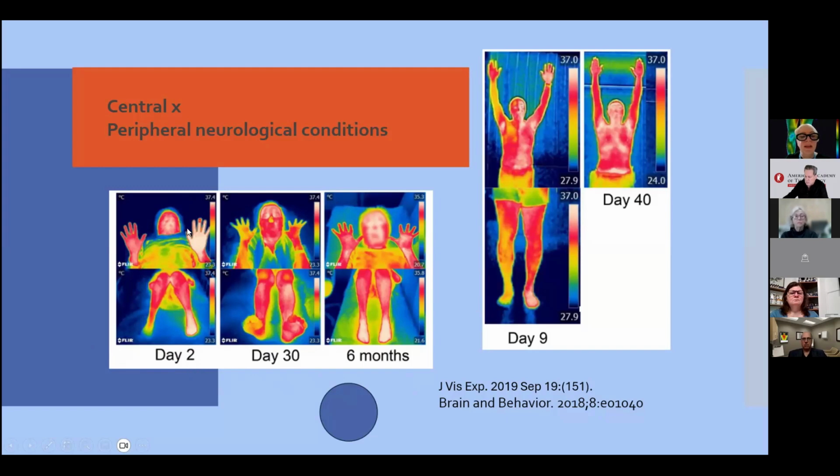Day 2 of a central condition, and we have a very clear asymmetry in hands and feet, for example, because we have a very sympathetic manifestation. And 30 days after, we have a moderate asymmetry. And at 6 months, when the patient is in a controlled situation of this disease, which is a kind of complicated migraine, you have a normal image.